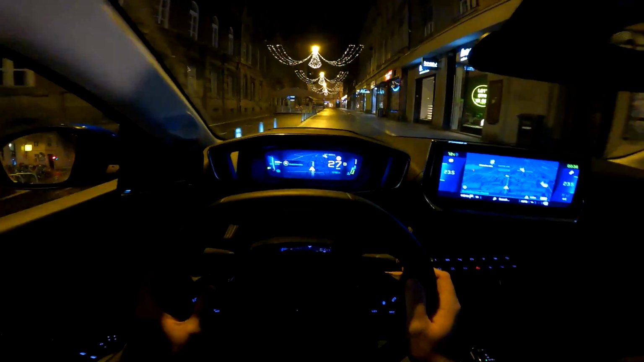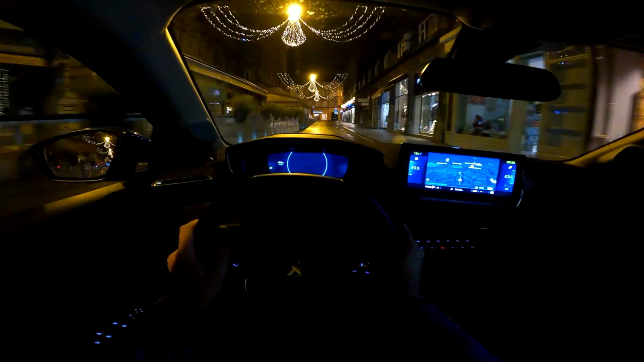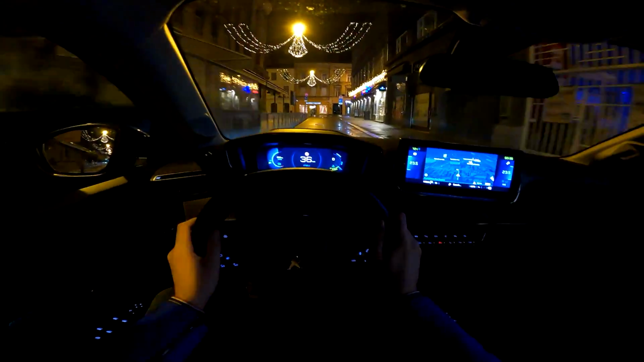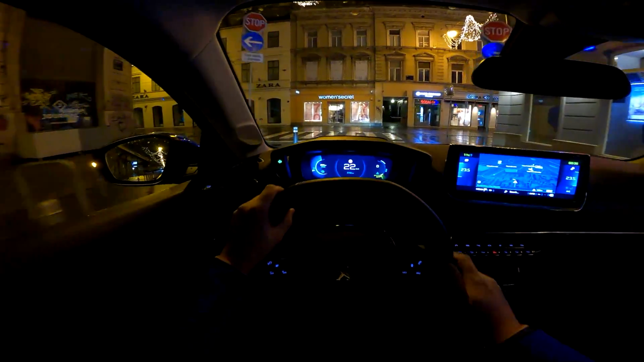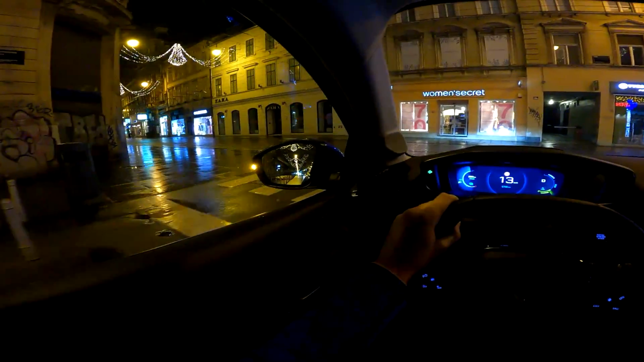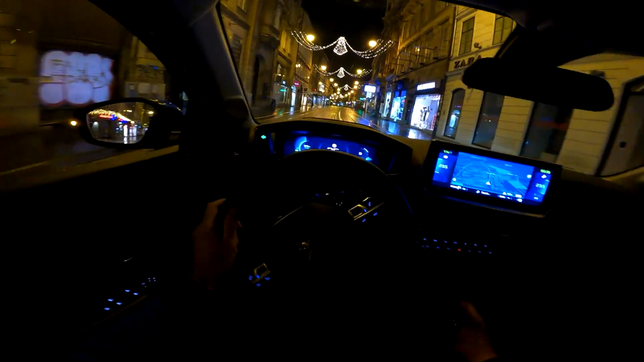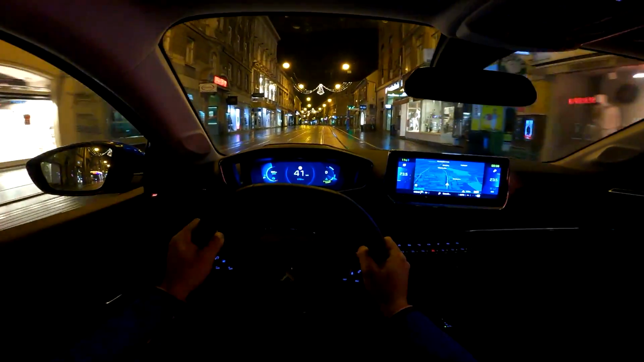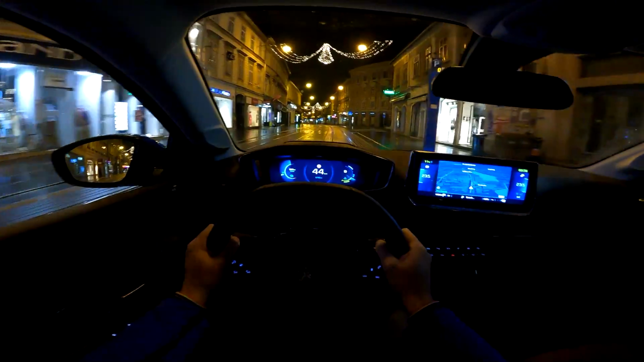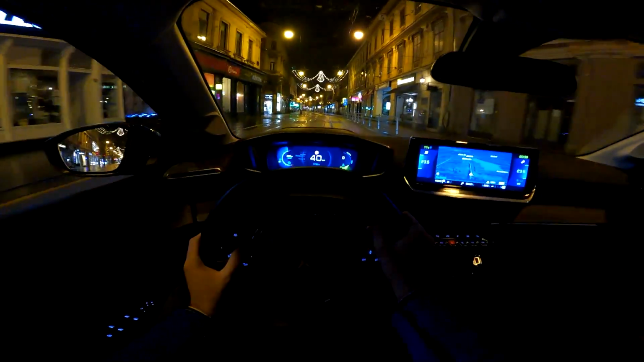For example, now I have the navigation view, but if I put this minimum, you only have the speedometer and your range. And in case you are wondering, we are driving through my hometown, Zagreb. It is almost 1 a.m., so not much traffic around. And yeah, well, let me show you the different views that you have.